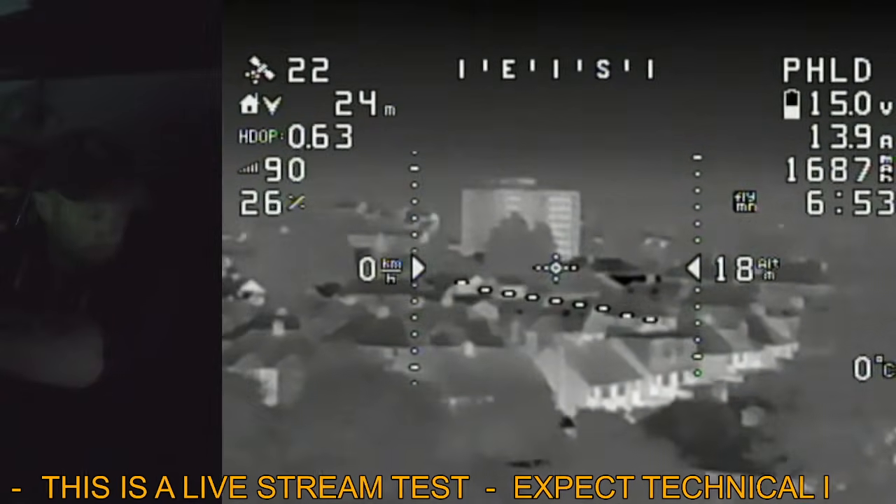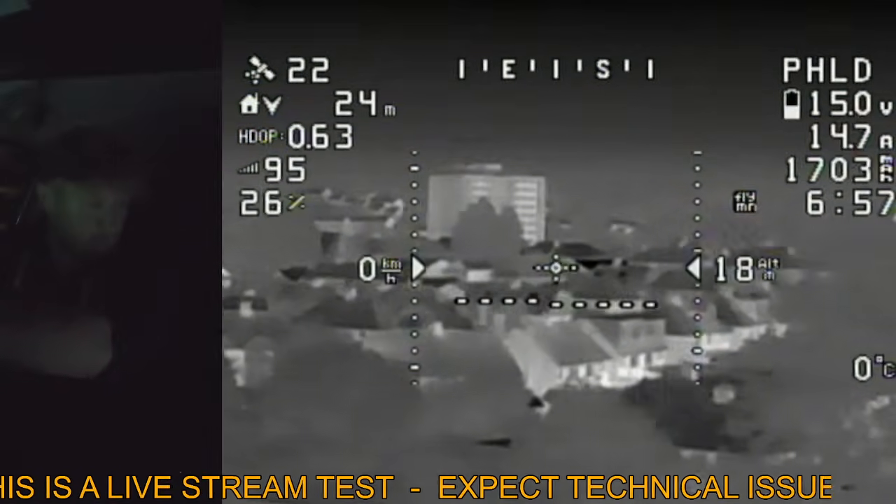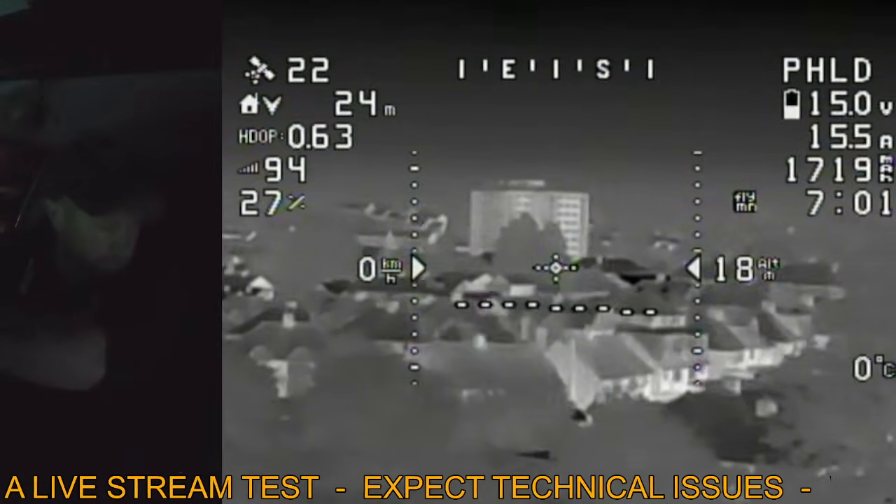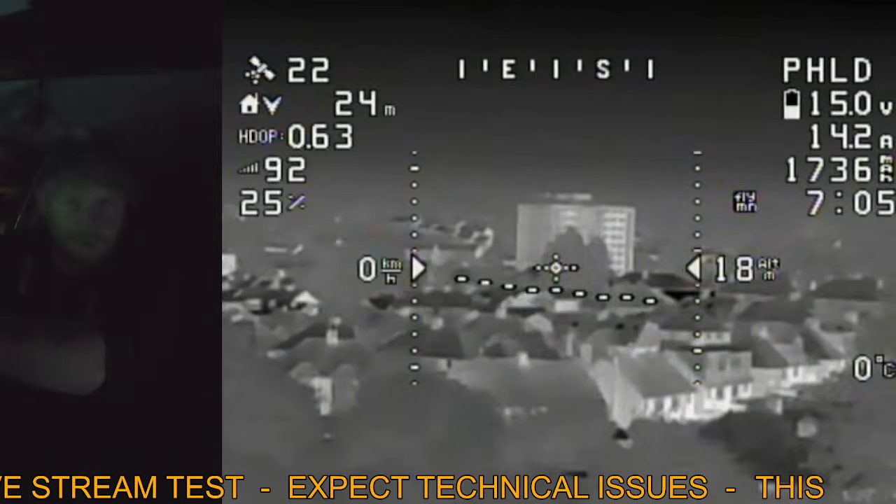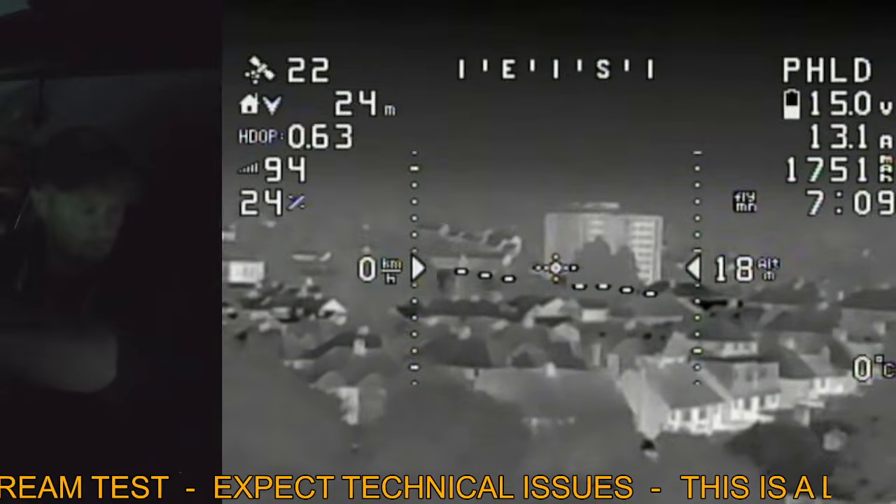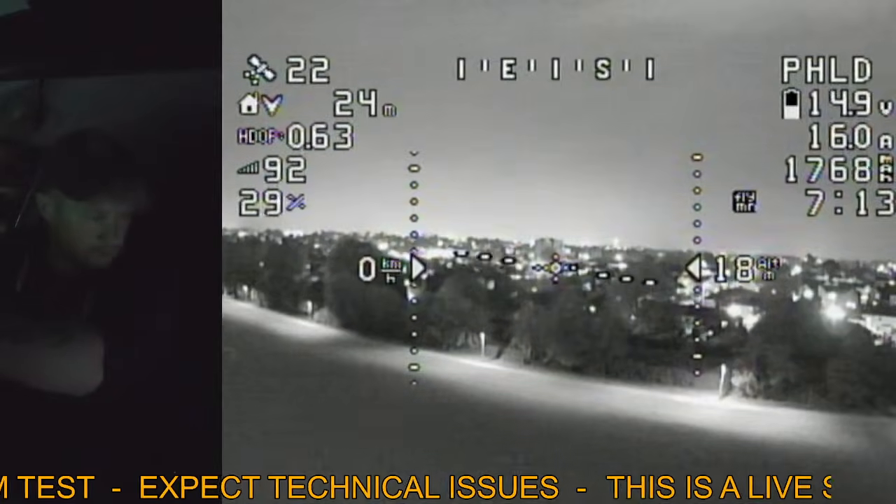Big tower block in the distance over there. You can tell it's been quite a warm day today because all the buildings are kind of glowing sort of whitish. Interestingly, when you use this in the winter, not surprisingly, buildings appear quite dark, but the roofs tend to appear warm because people have got their heating on. Misty profile.